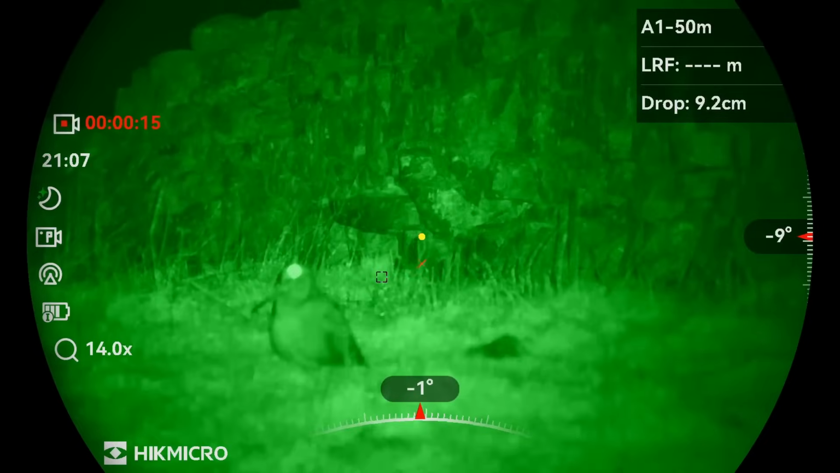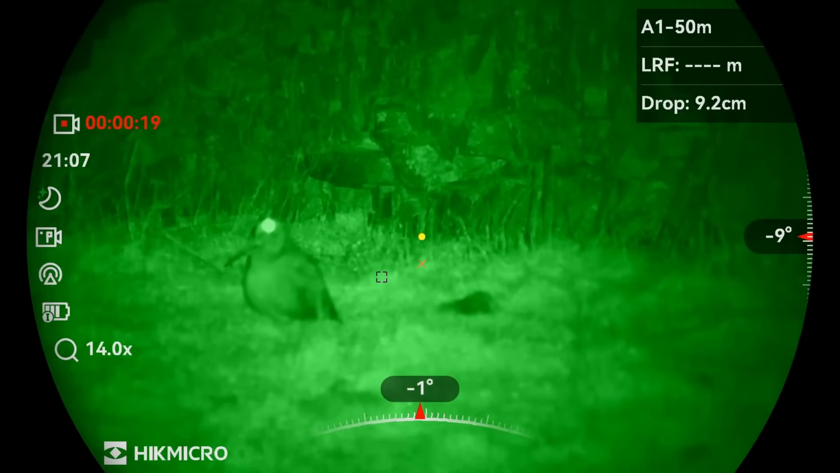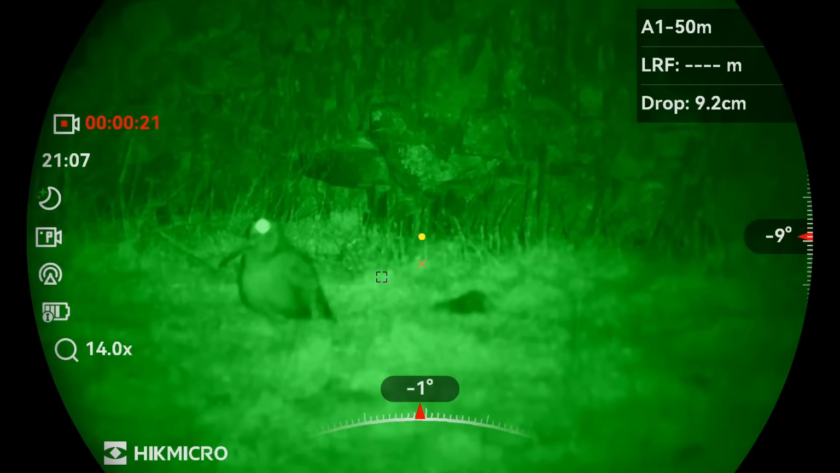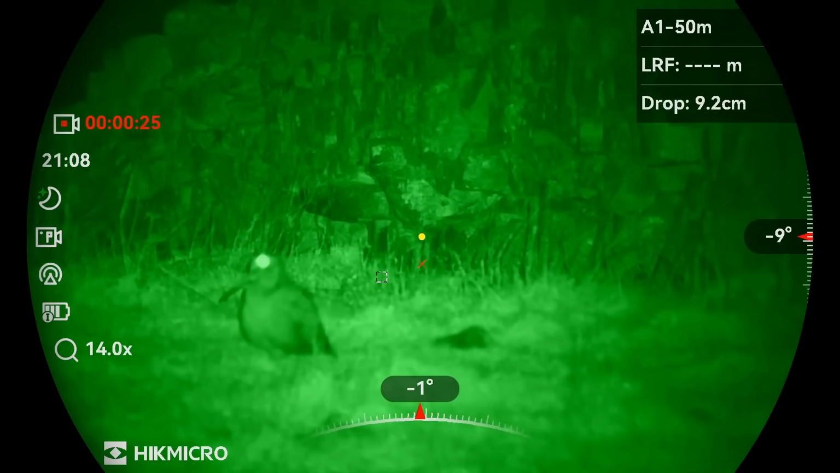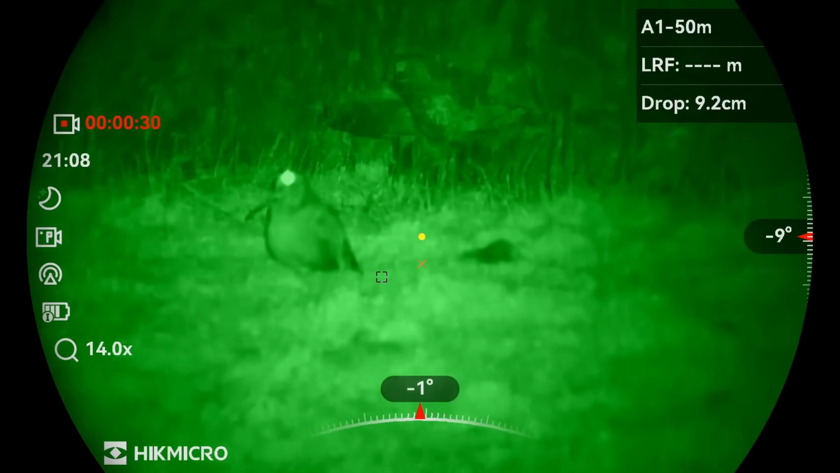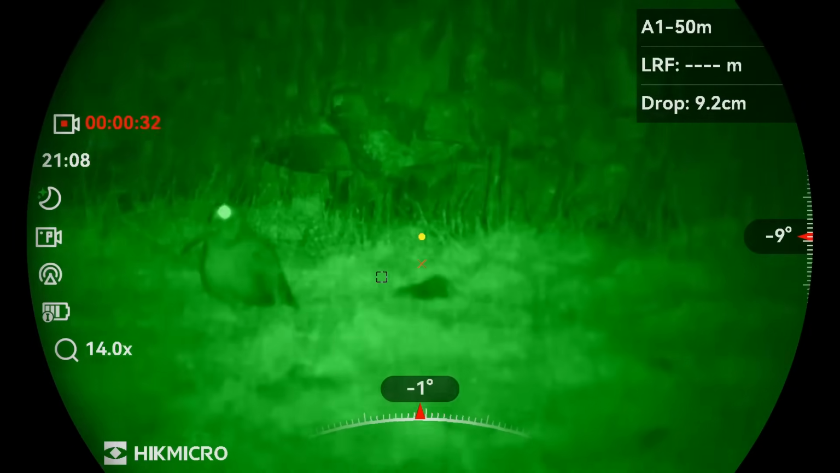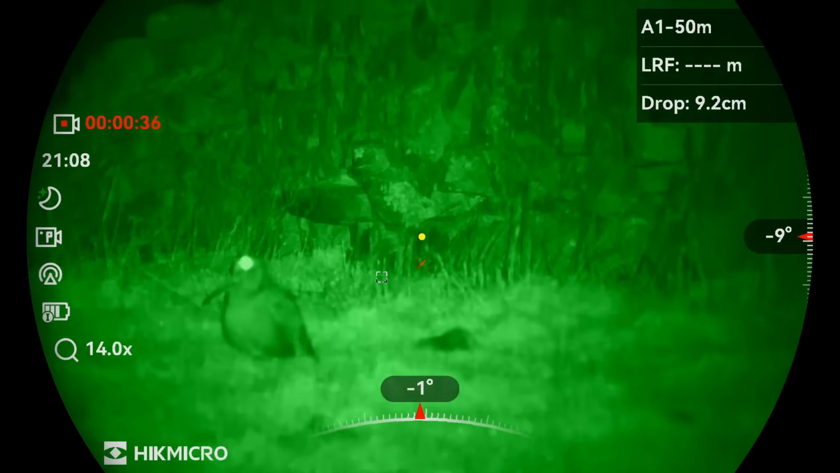As I walked down the fence line, I actually found that rabbit dead just over the fence, so it didn't get away. Here we've got a woodcock. You can tell it's a woodcock because the bars on the top of its head go horizontally from side to side, where a snipe, which is a similar bird, its stripes go vertical from front to back.